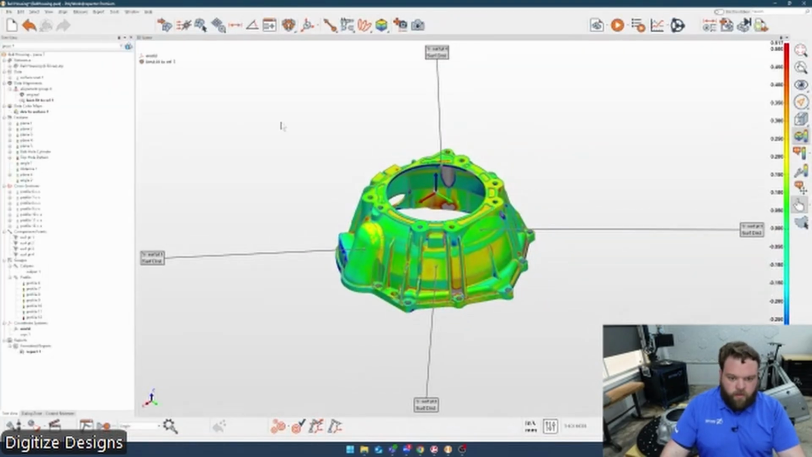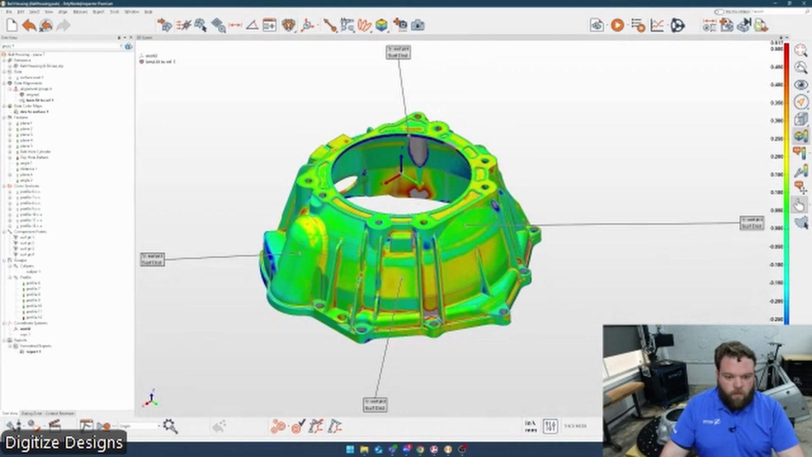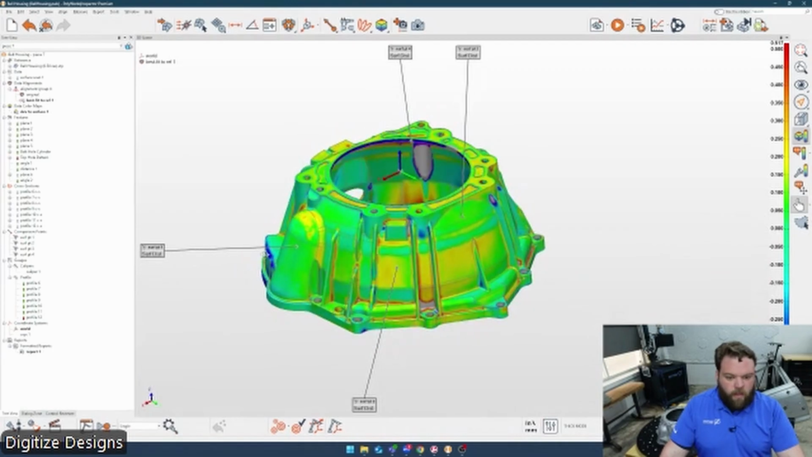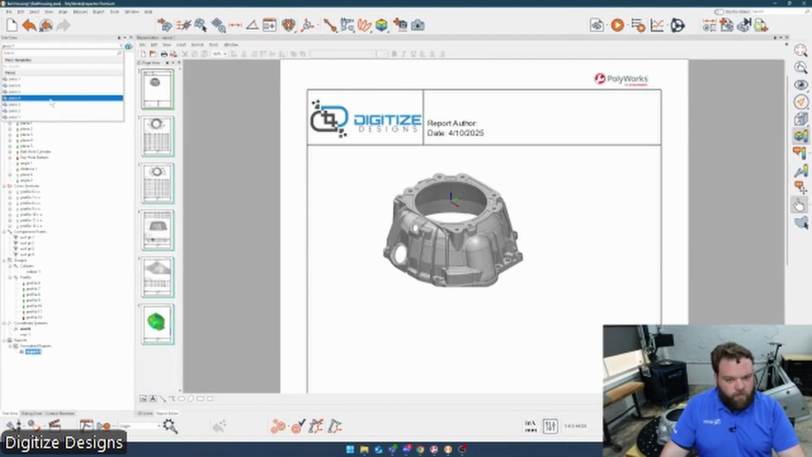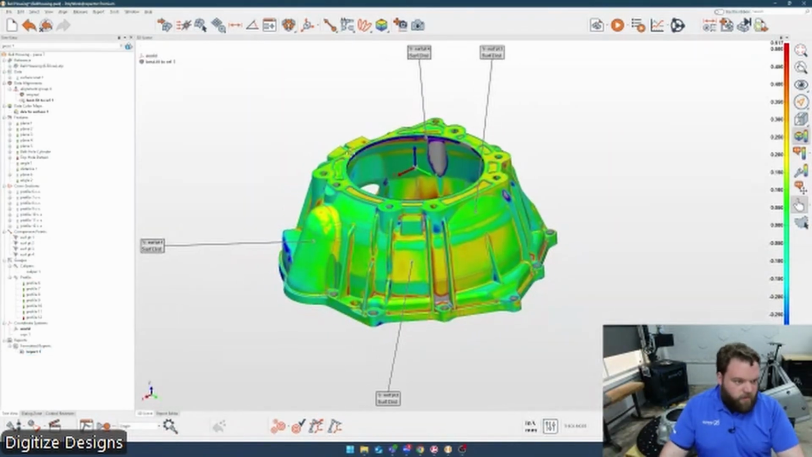So there's a second part done. Again, all those same measurements, and a new report. It's keeping a log. I've done a few pieces before we did this, so I've got up to 7 in here, all stored within this project. I can go back and look at any of the measurements of any of those.